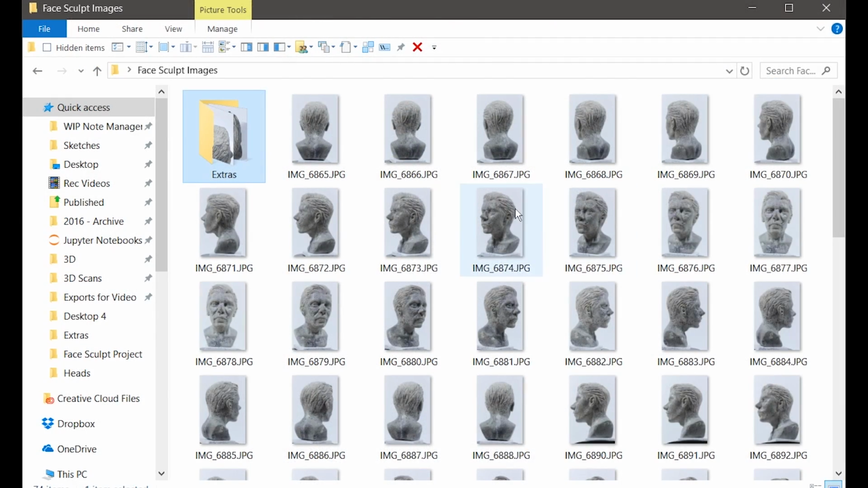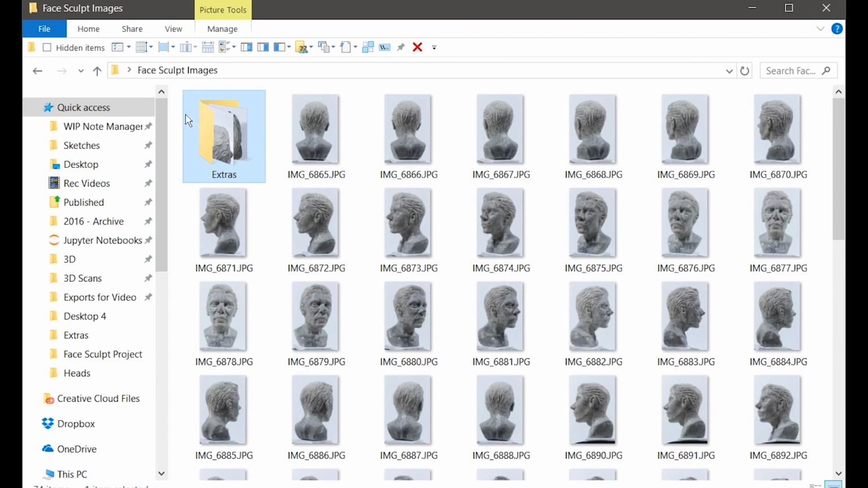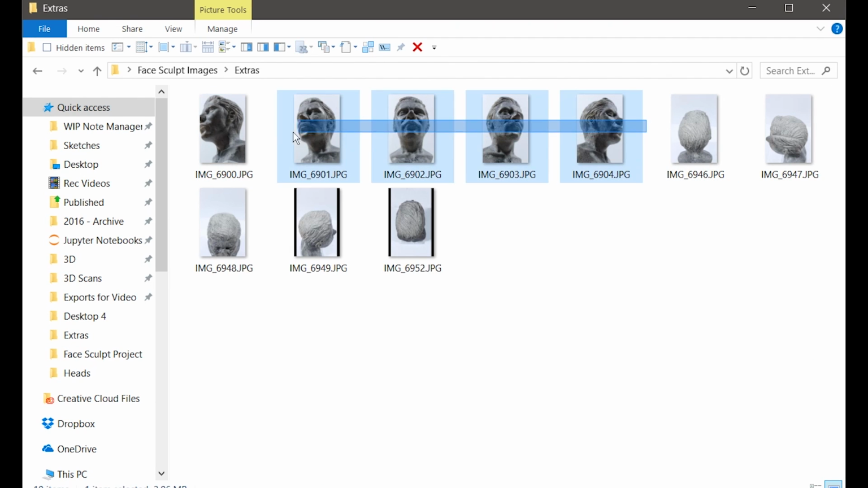So I took 70 something photos from 4 different angles, and then I realized the area beneath the jaw and the hair on top was a bit sparse, so I took a few extras. And then you can see these here are in more shadow, and this doesn't really cause any problems for the model.